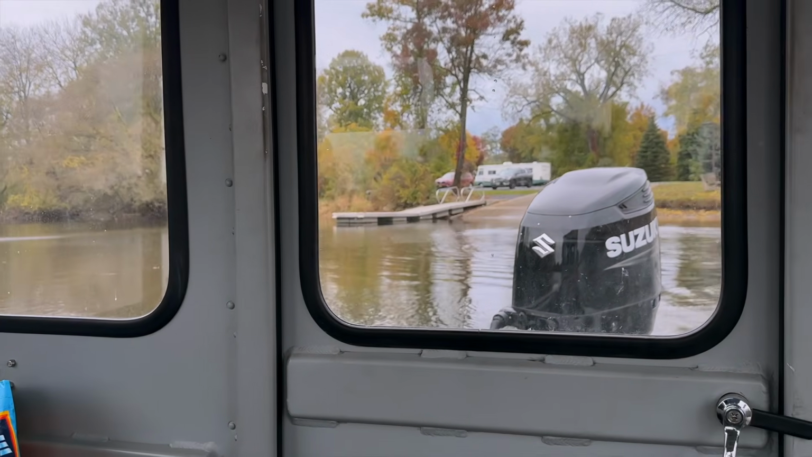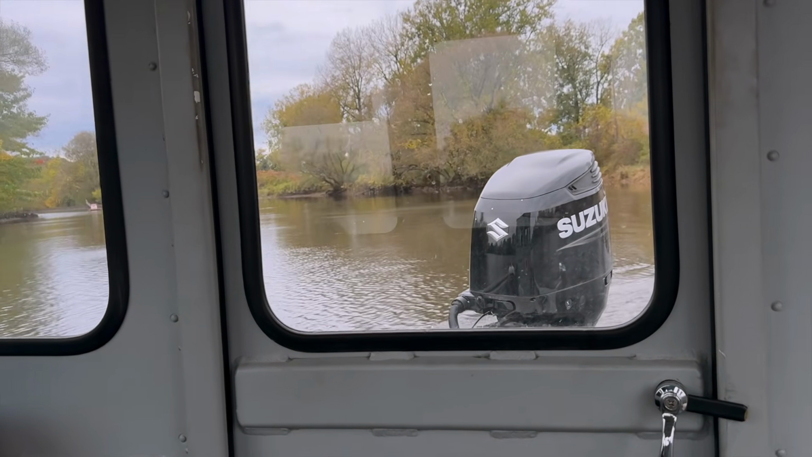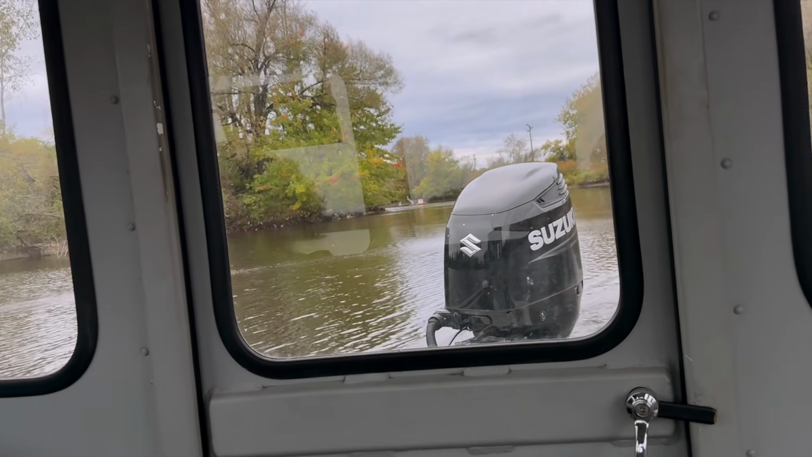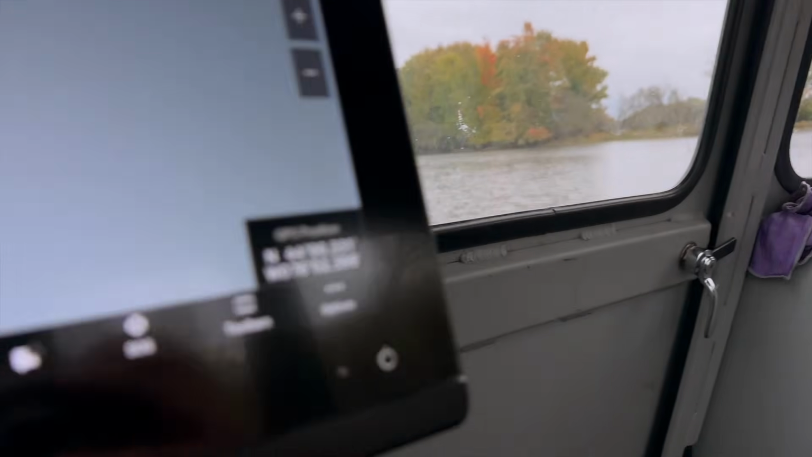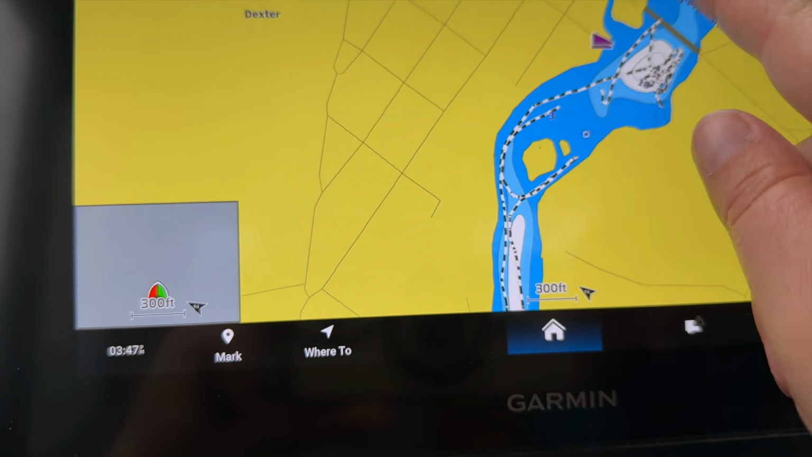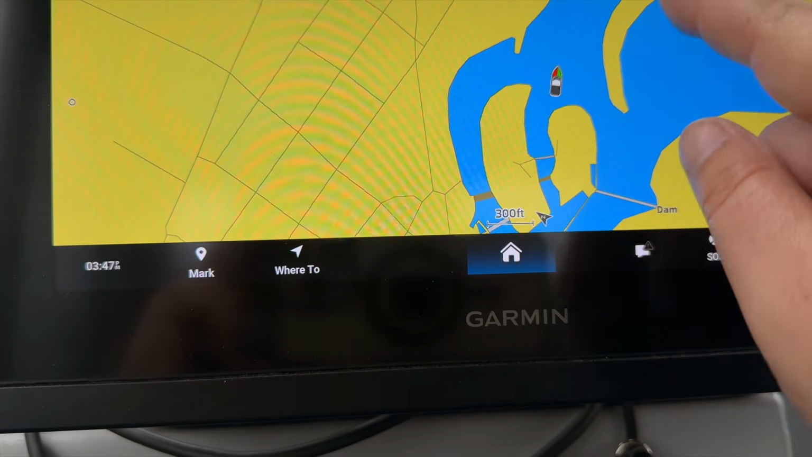Okay, so we just put in above that last dam that we were at. This is called Fisher Island Park. We use that boat ramp there. There are so many dams up and down the river here that you have to search this area, get out, and put back in above.